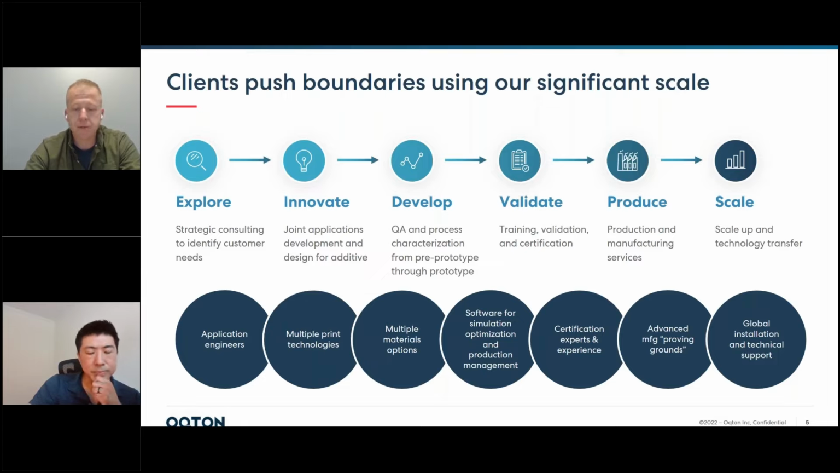We can do short run production on metal parts and even plastics. And then typically our exit plan is to pass that off to a customer or to a third-party supplier to go ahead and scale. And that whole product of work is called tech transfer. That includes validation and inspection and various types of inspection validation.